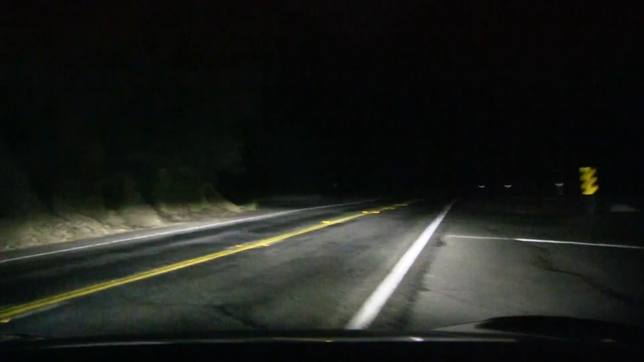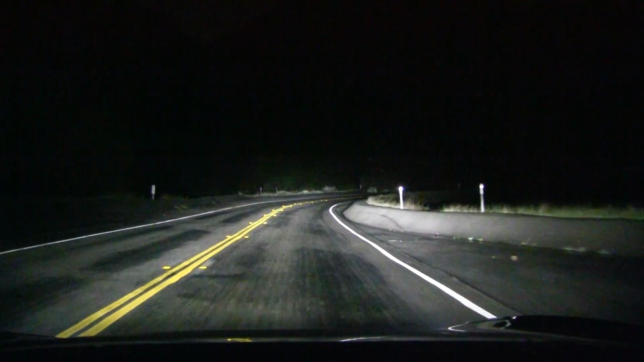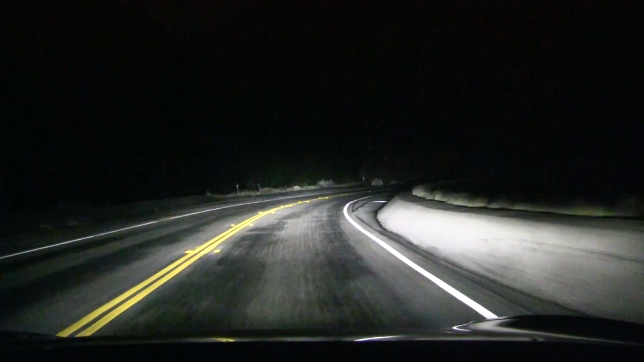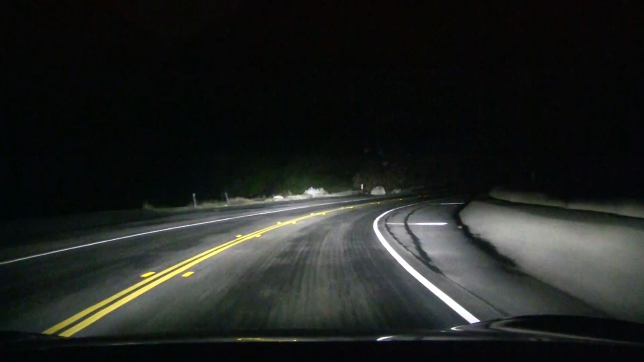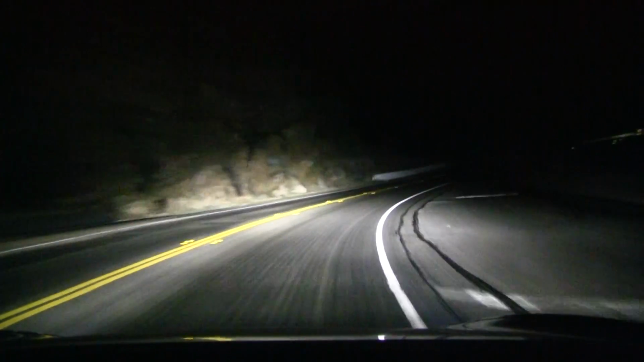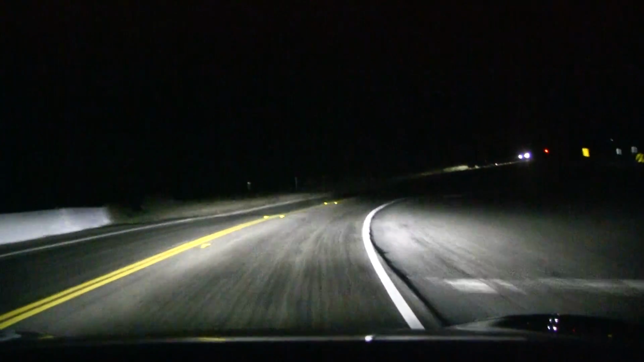How about, let me check, what about corners? I don't have a good procedure for testing headlights. But okay, let's go. What is that car doing over there? I see a stopped car up there. Not sure what that is. Is it Polizei? Okay, let's see.